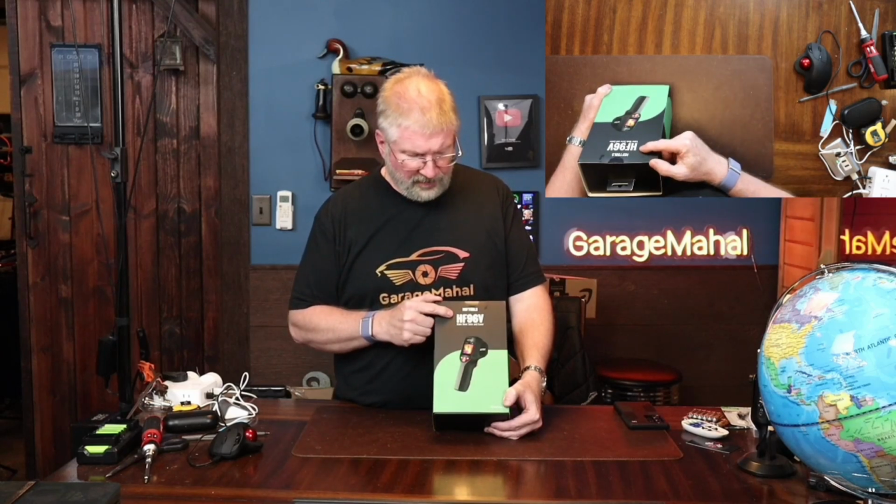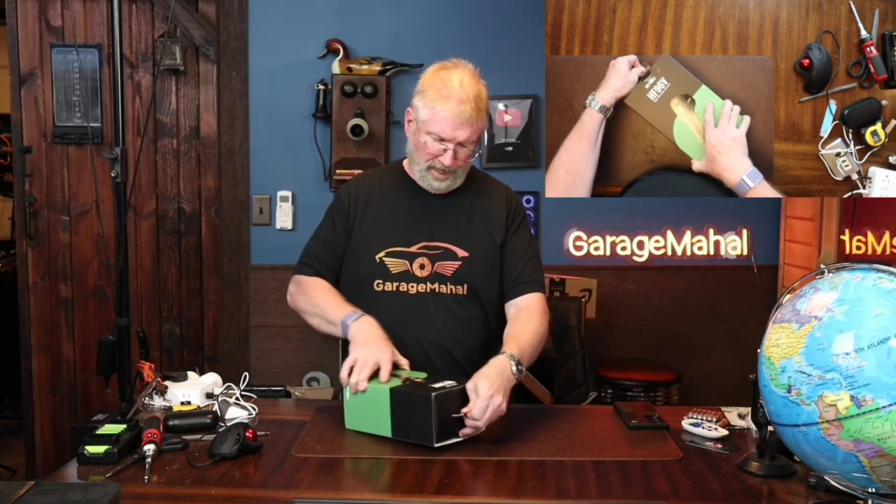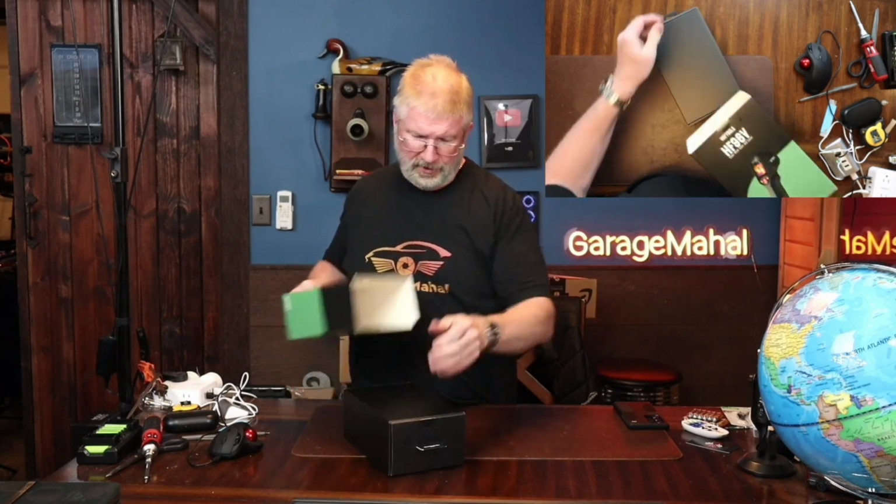Today I have a HF96V by HF Tools, and this is their thermal imaging gun. This thing is really cool. So let's open this up. So it slides open,